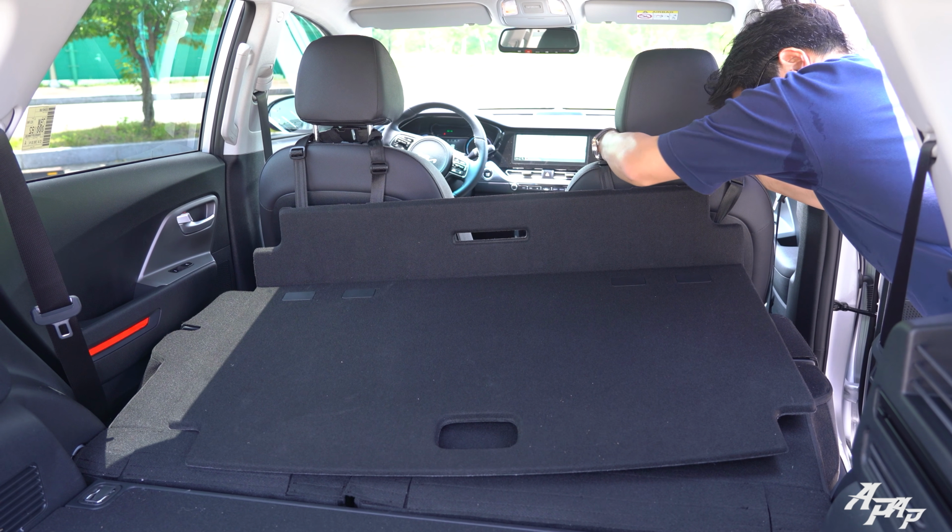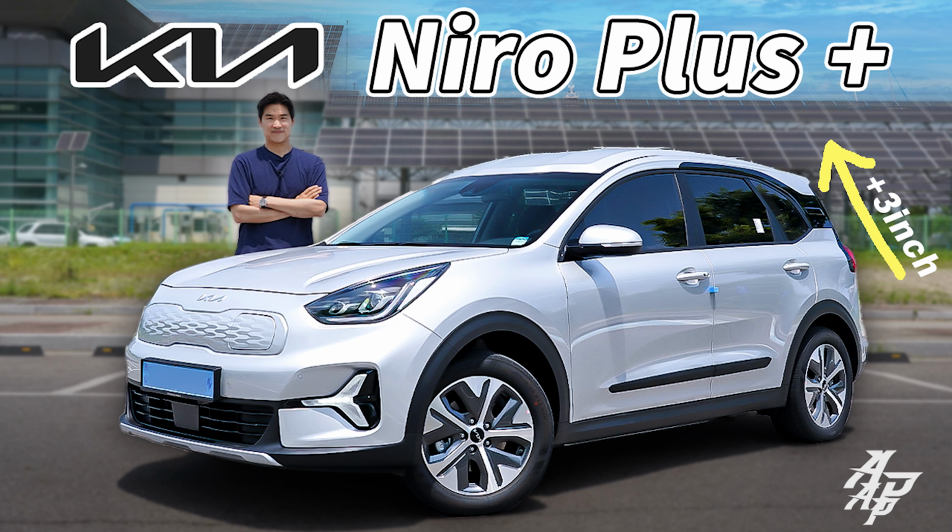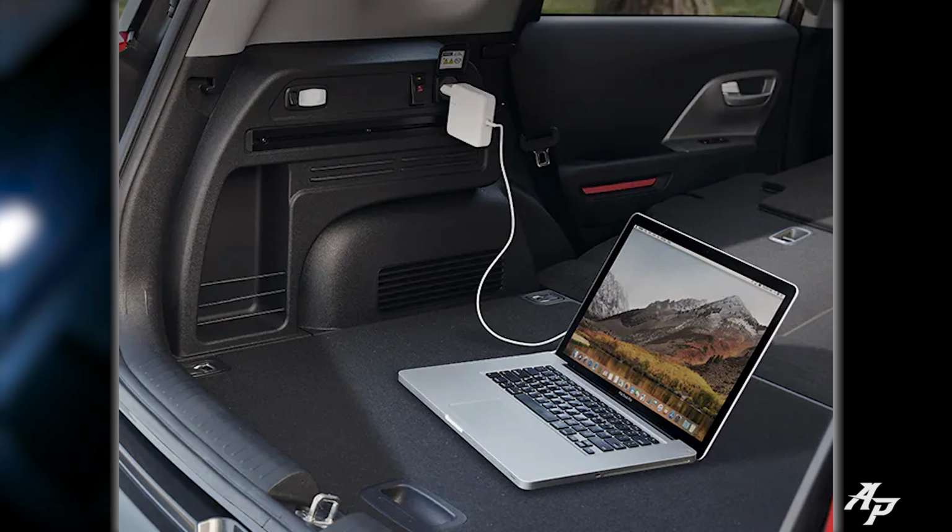If you're curious about that, please refer to the daytime review. They also give you this V2L, so you can use your laptop, hairdryer, everything. They also give you a pair of LED lamps up here. There's some storage area here, and they also give you a band so you can hang things there. And they also give you this very interesting table, so you can put it on both sides.